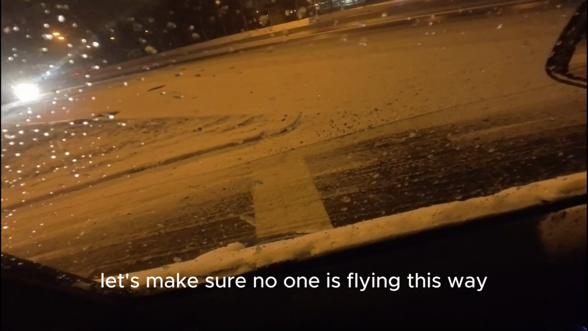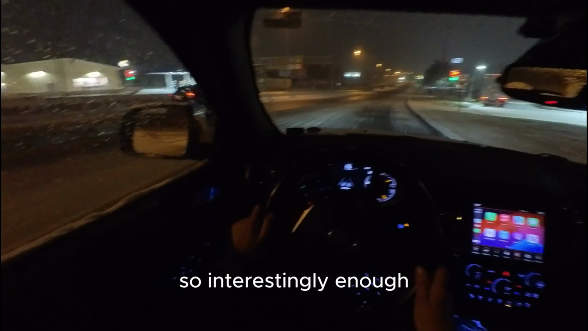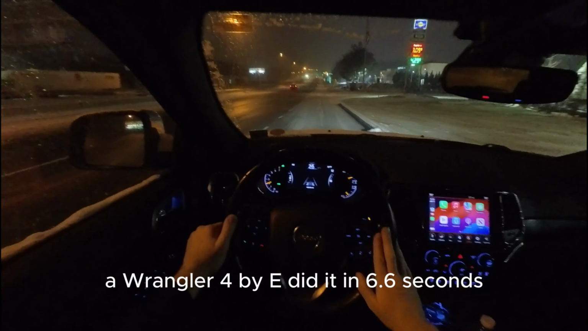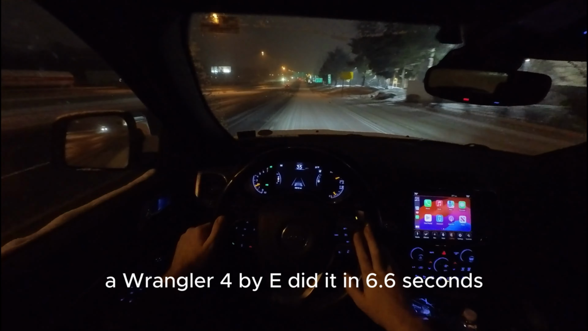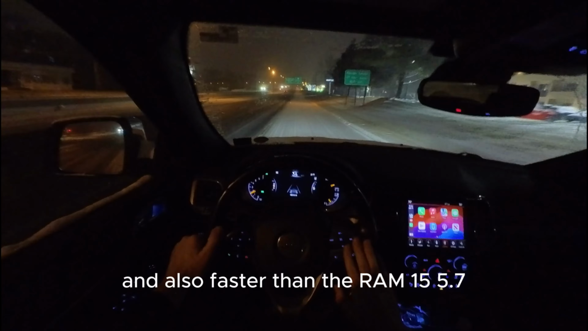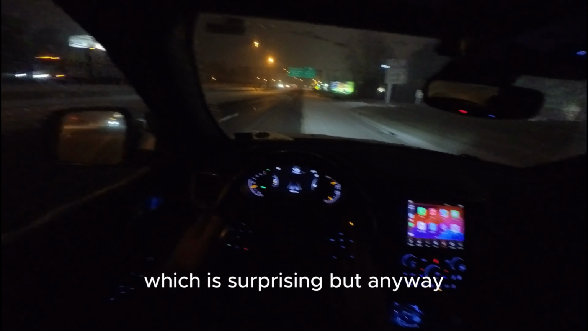Let's make sure no one is flying this way. Alright, we're safe. Let's go. So, interestingly enough, a Wrangler 4xe did it in 6.6 seconds. So faster than this one. And also faster than the Ram 1500, 5.7. Which is surprising. But anyway.